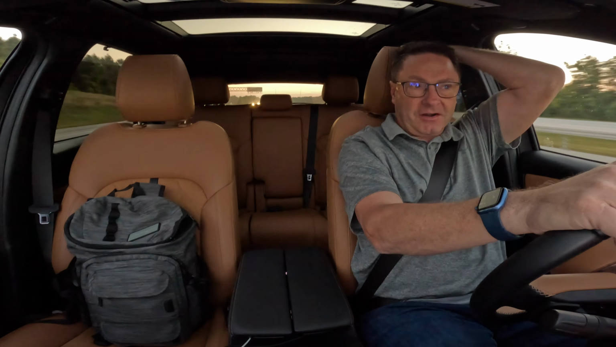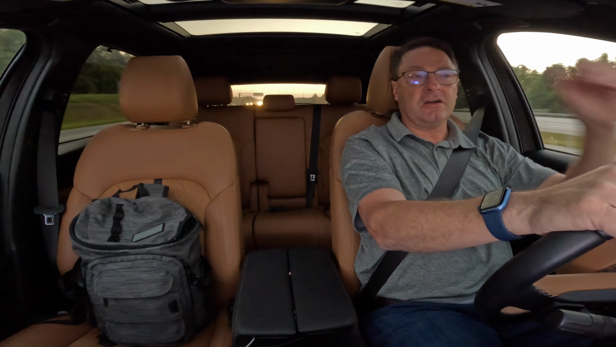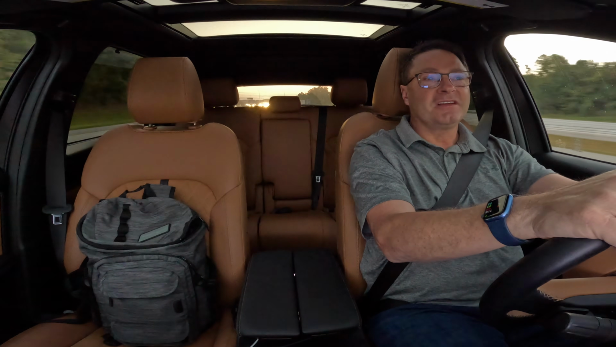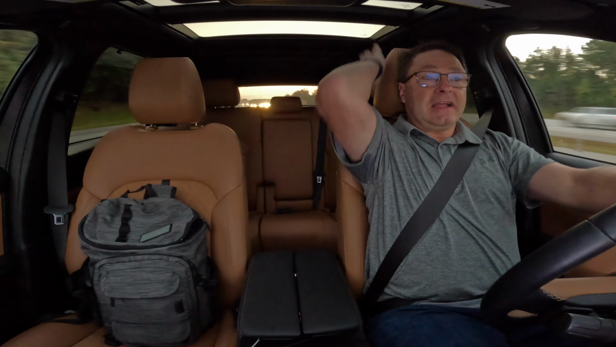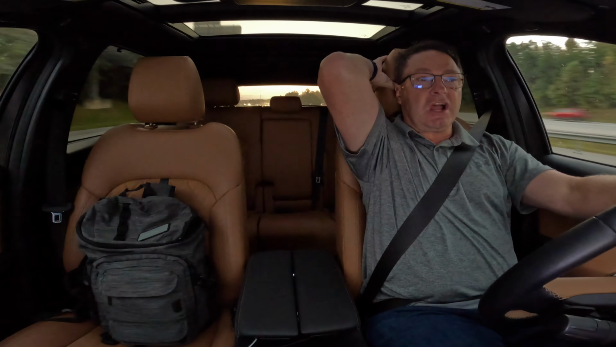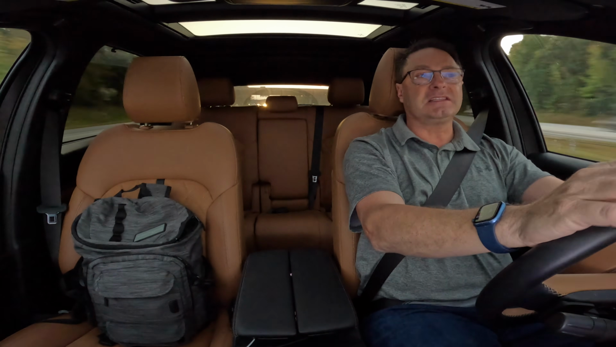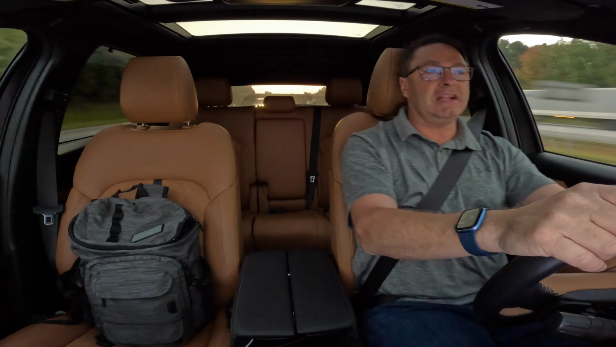But right here, I've got a nice chunky headrest here that is, thank you, car stopped ahead. All right, but yeah, it's very comfortable. It's got some soft, some give to it, but it clearly has the firmness, the density to it. Feels good, the seats are soft.